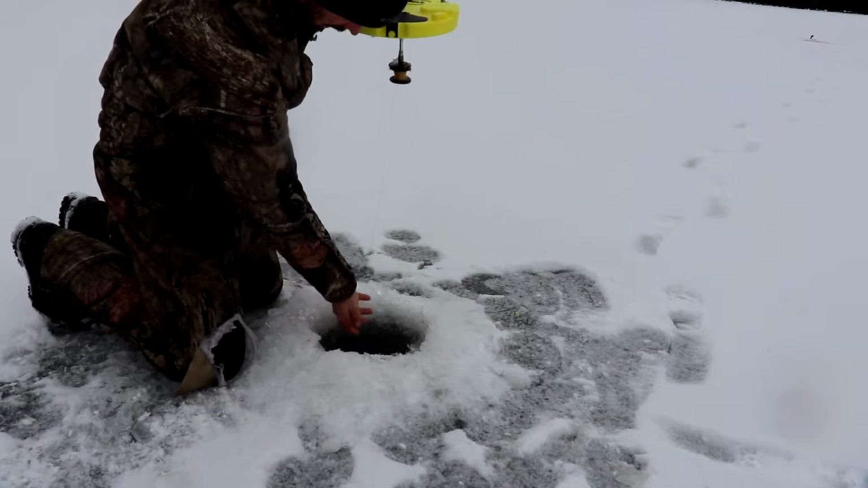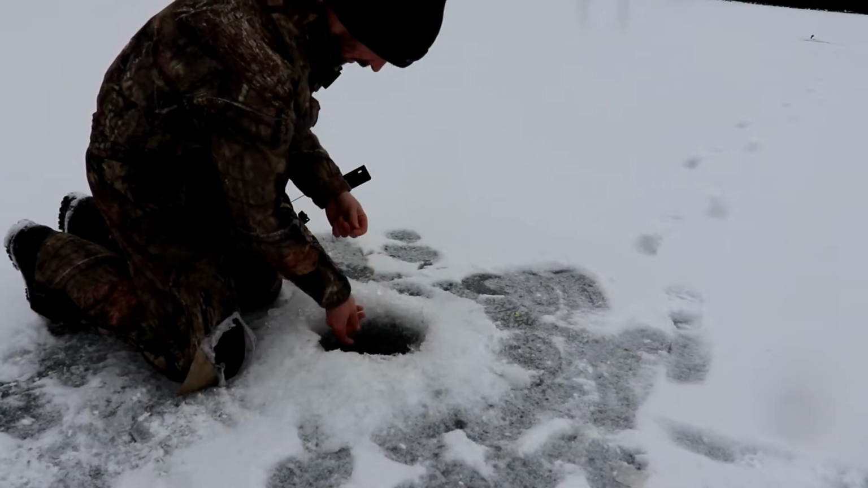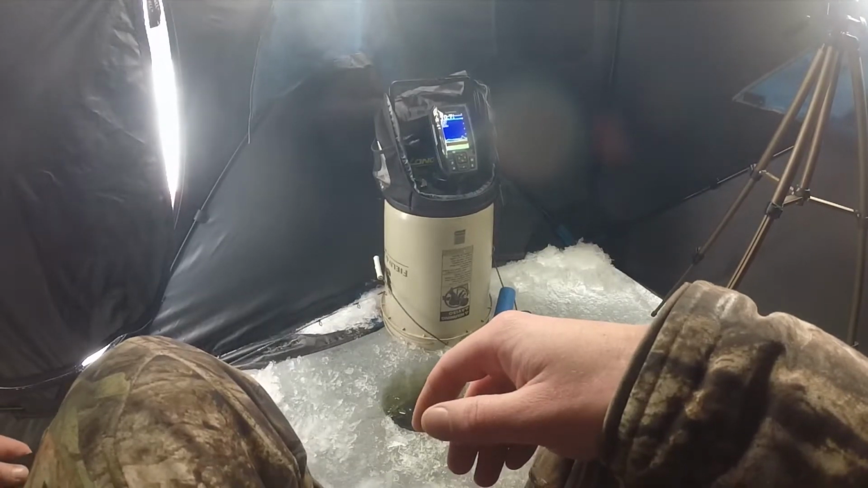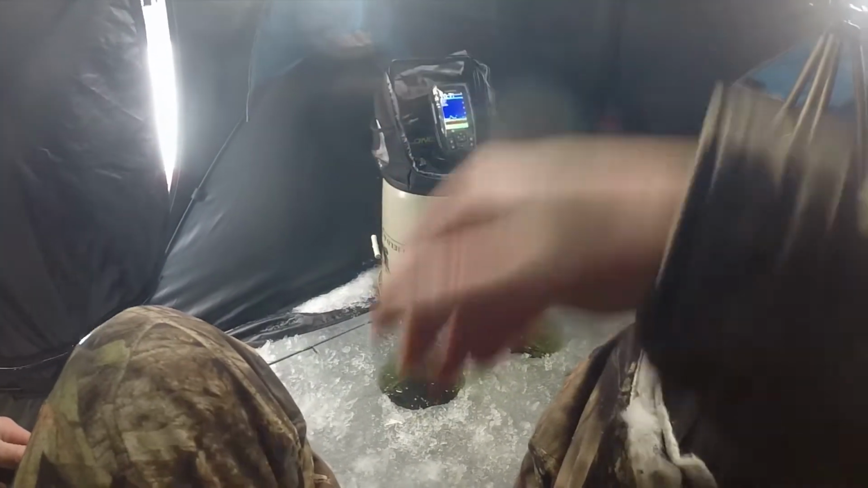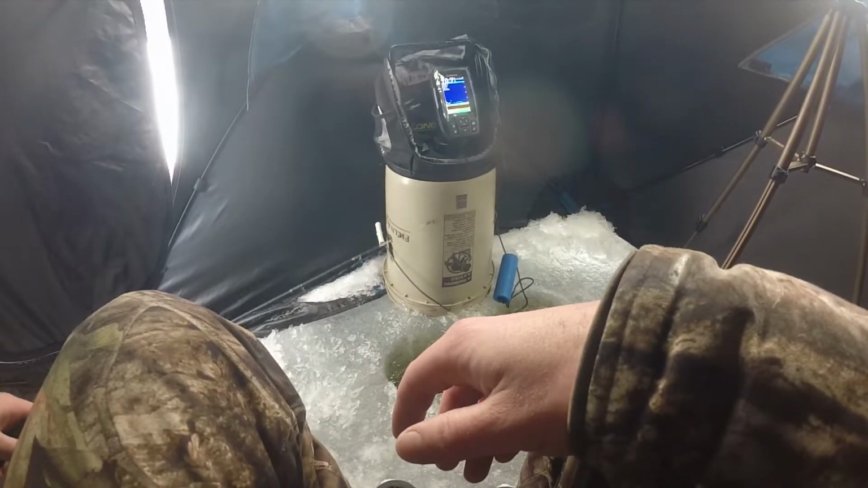Still might be. I'm just going to give my minnow a little bit more action, jig him around a little bit instead of just letting him kind of wiggle around down there. Maybe that's what they want, a little bit more lively.